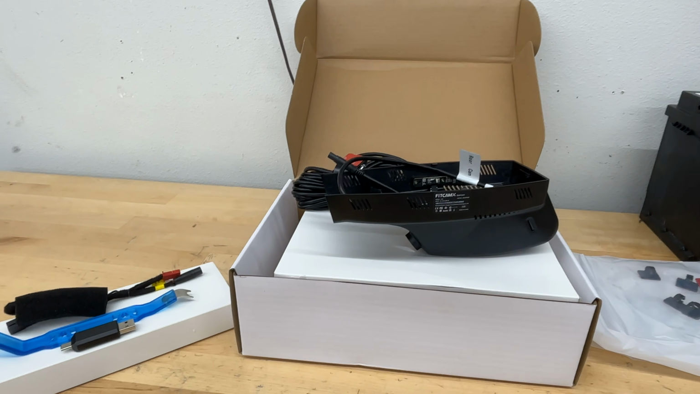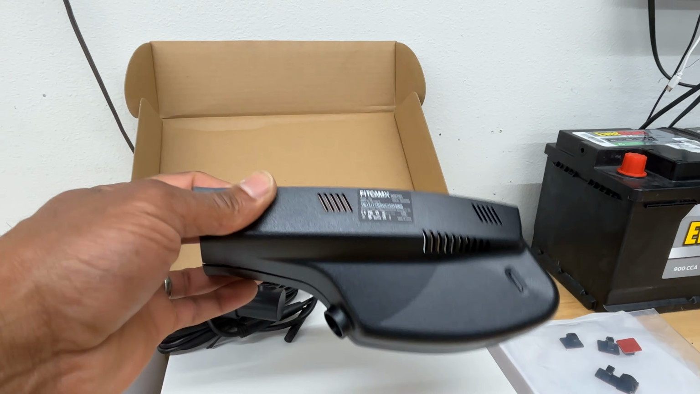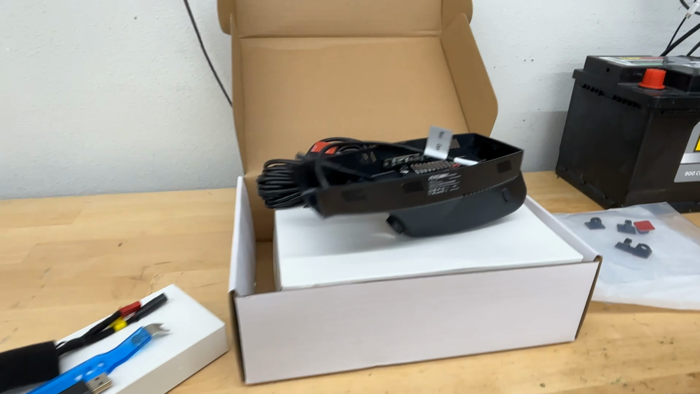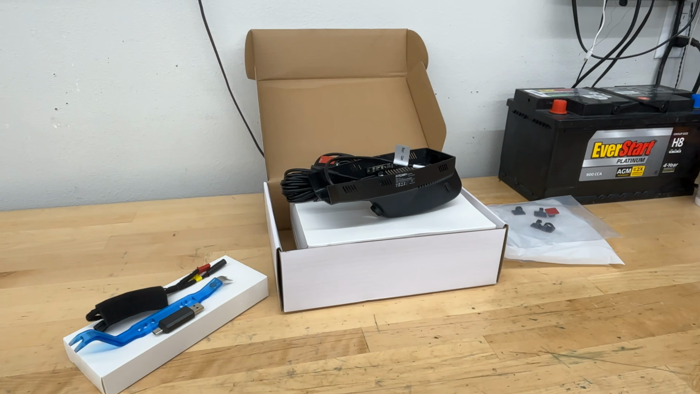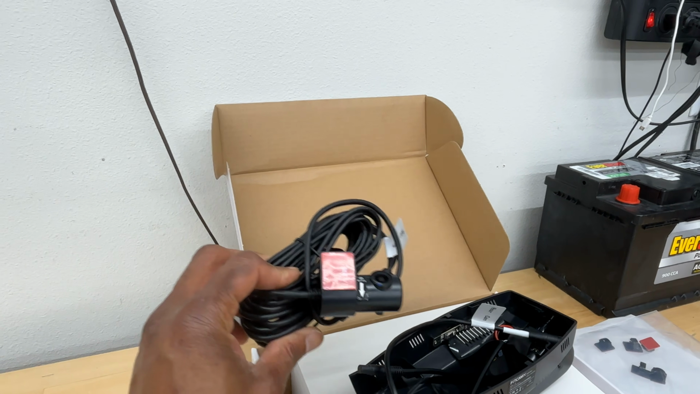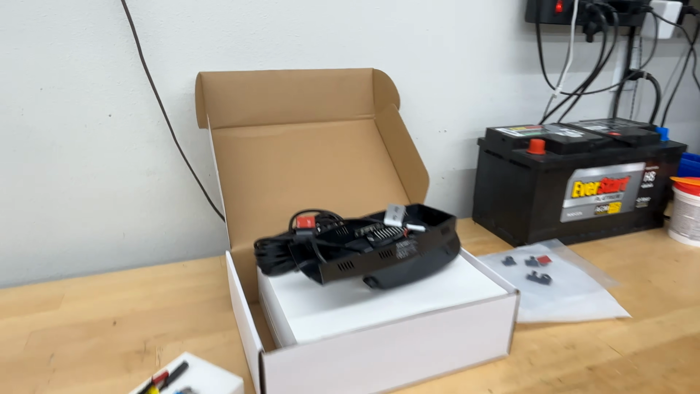Okay guys, and as you guys can see here, this is the Fitcamx. So I think this is actually going to be a really cool setup. Of course, this housing will replace the existing housing that's right around your rearview mirror. I actually opted for the kit that comes with a rear view camera. So we've got that there as well too.